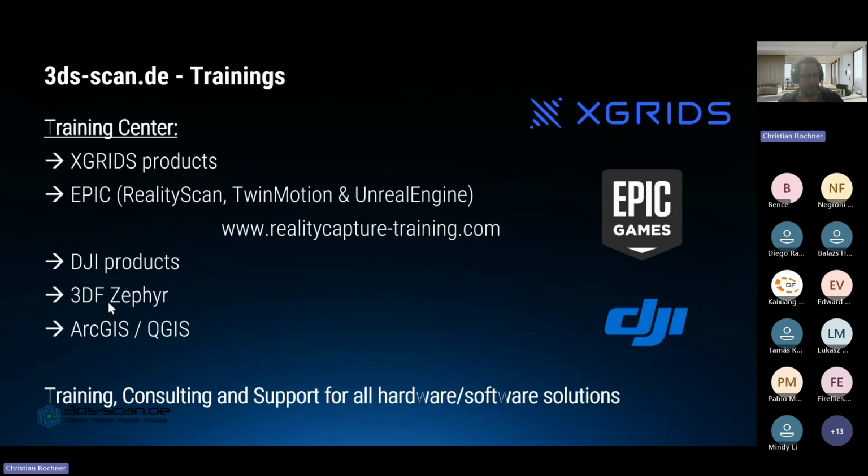On the one hand, we're a service provider. On the other hand, we're a training center for all the XGRIDS products, in case you need advice for the software or how to handle the hardware, how to capture data in a nice way. Besides the XGRIDS products, we are also an Epic partner, so we are doing trainings for RealityScan, Twinmotion, Unreal Engine. And Unreal Engine, of course, goes very well with XGRIDS Gaussian splatting, as you might already have heard.